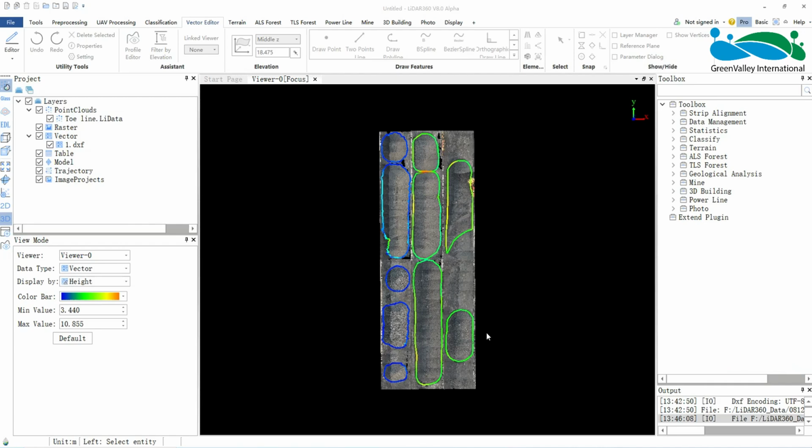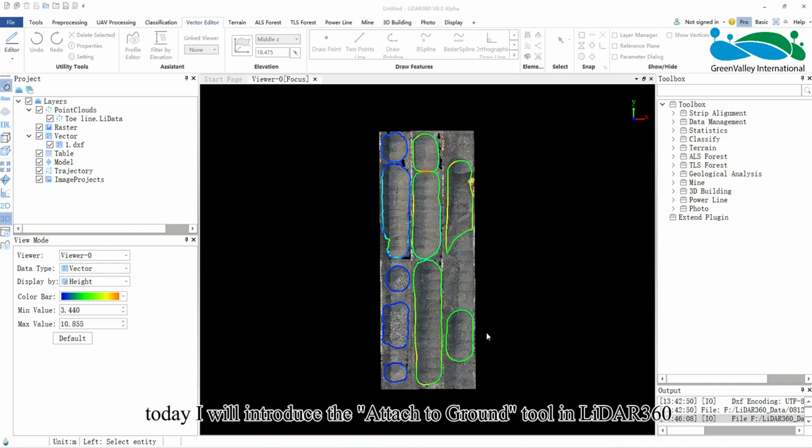Hello everyone. Today I will introduce the Attach to Ground tool in LiDAR360.